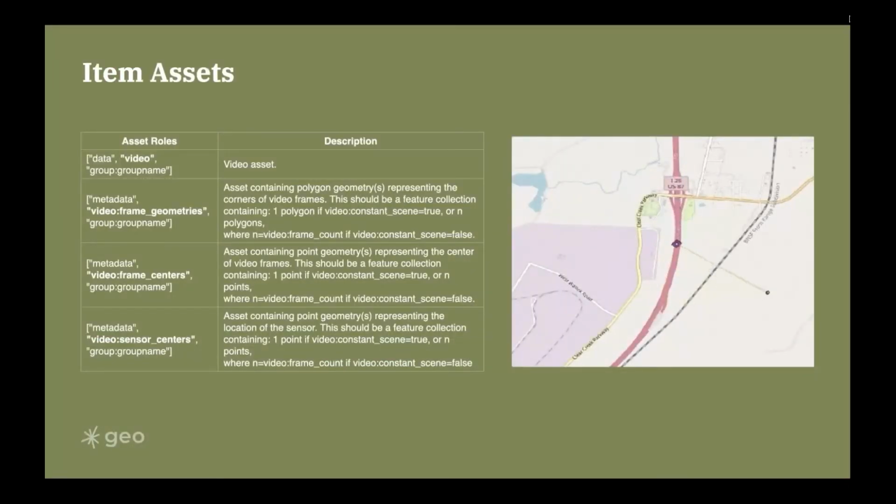I also include some suggestions for assets to include in your items. You should always have a video asset that points to the actual video file, but then you should also have a frame geometry asset, which would be a GeoJSON polygon feature collection indicating the four corners in geographic coordinates of the video, as well as the frame center coordinates and the sensor coordinates.